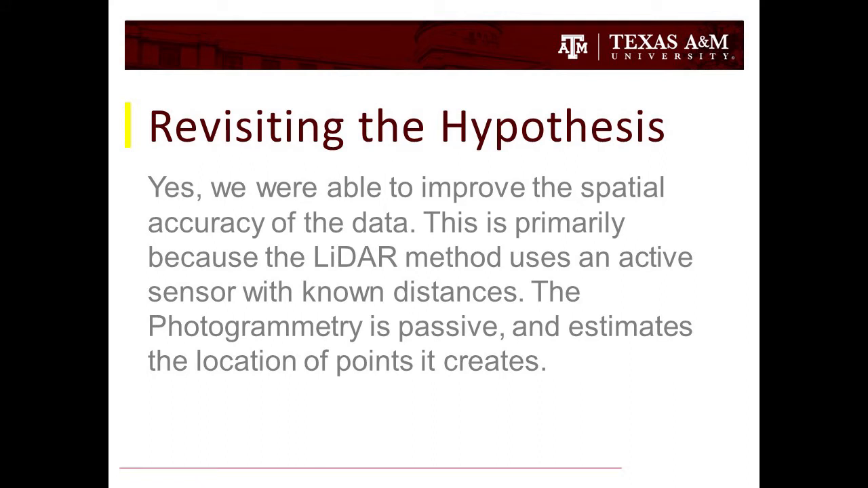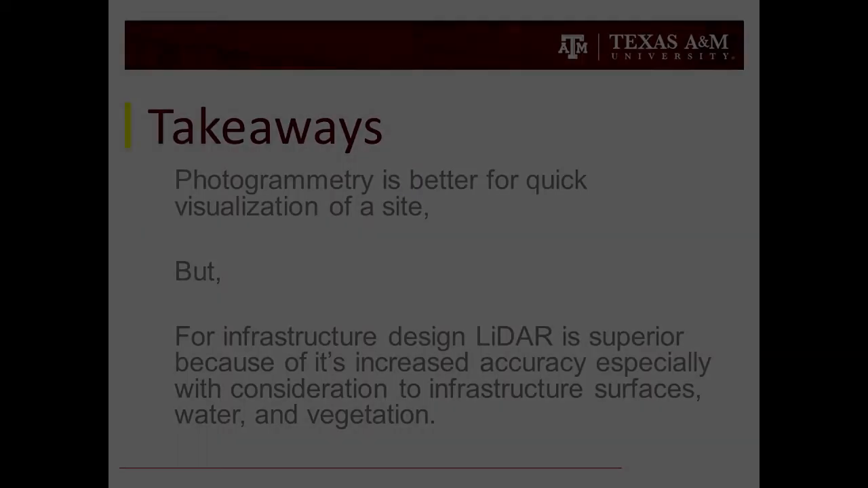This is primarily because the LiDAR method uses an active sensor with known distances. The photogrammetry method is using a passive sensor, which is largely estimating the location of the points that it creates. While this fact may already be known in the industry, it's nice to see this point proved again for a hypothetical TXDOT application. It's also nice to see contractors like HTS Solutions doing this because they do these types of jobs all the time, and this type of data can be very powerful for people in a variety of applications.